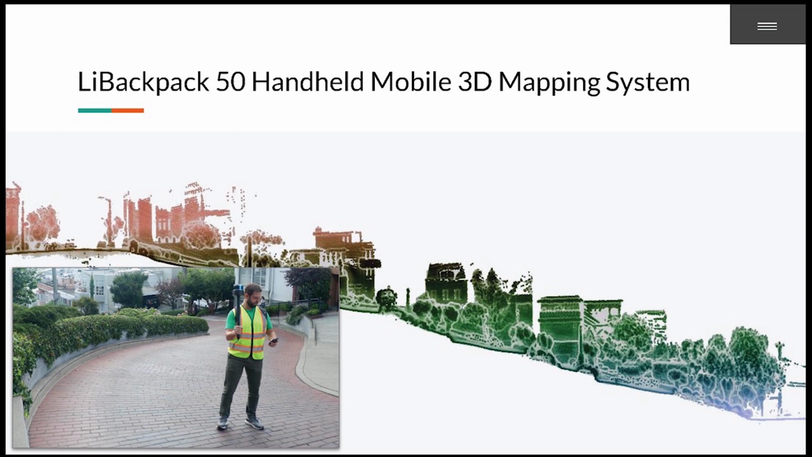So down there in that lower left-hand image, that's actually me collecting data on Crooked Street in San Francisco. If you've ever been here, you live in the area, it's a fairly well-known area. And that's actually the point cloud, a vertical cross-section being shown in the background there of this actual data collection. So what I'm doing here is putting it in handheld mode.